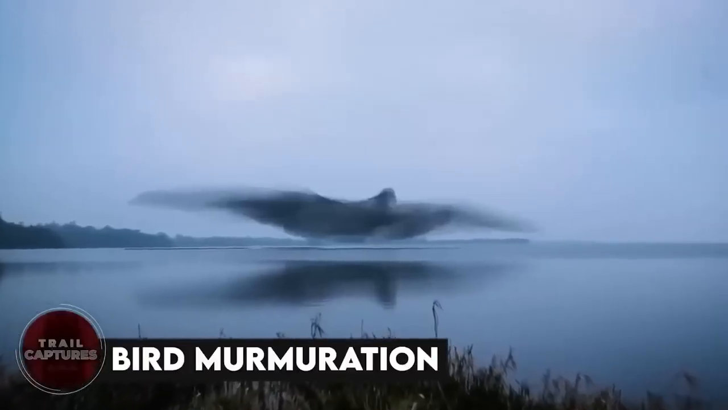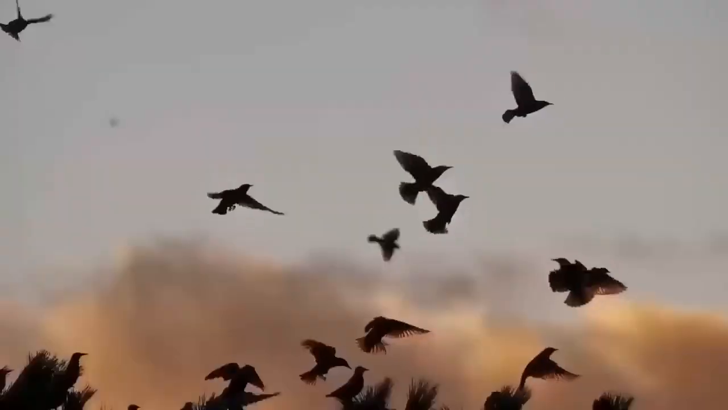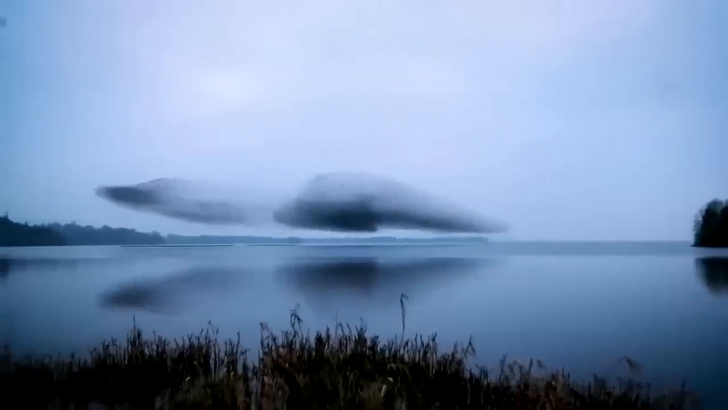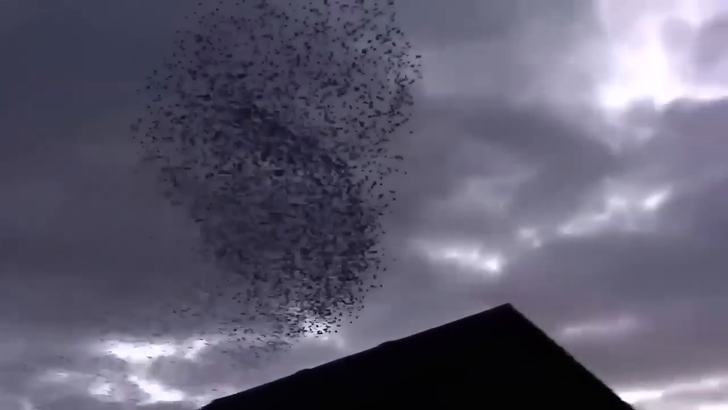Bird murmuration. We know how birds travel from one place to another in flocks, all flying together to search for new places to live and feed, right? But this murmuration of a massive flock of birds was just something else. Even the researchers said they'd never seen such a kind of behavior in birds before, and that it might be alarming as well.